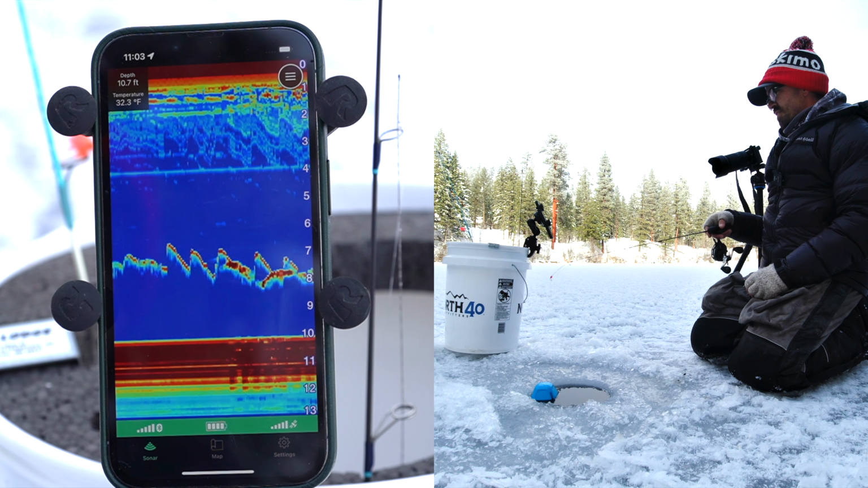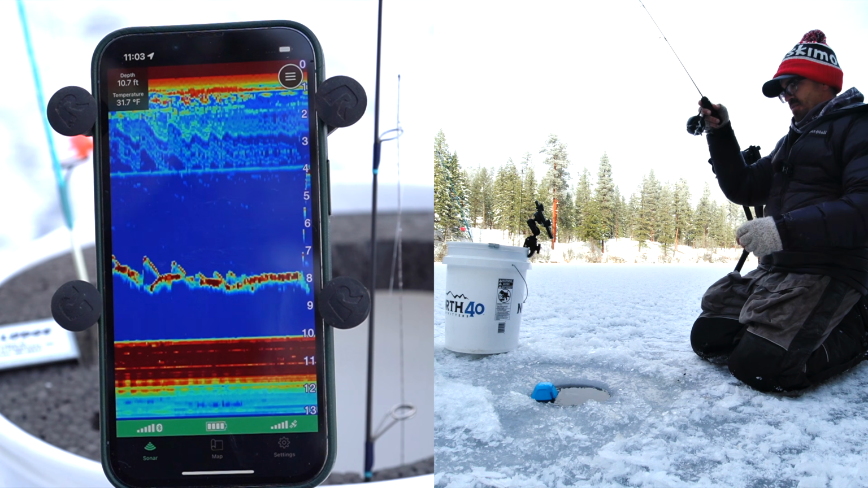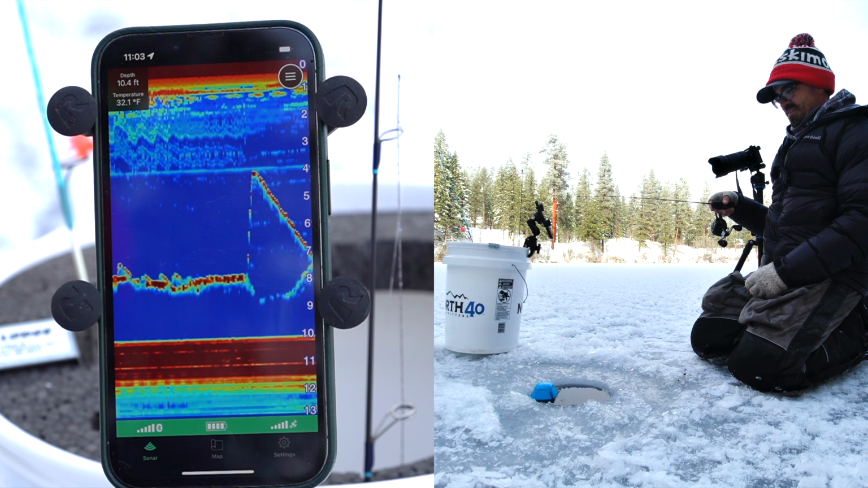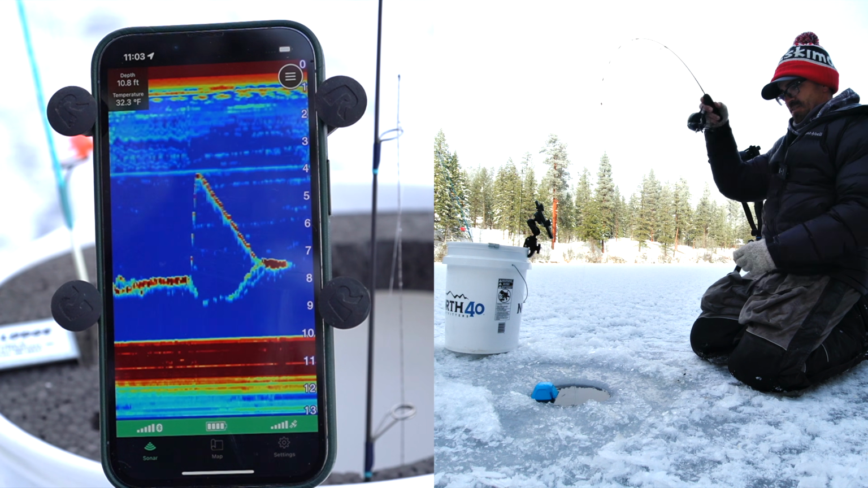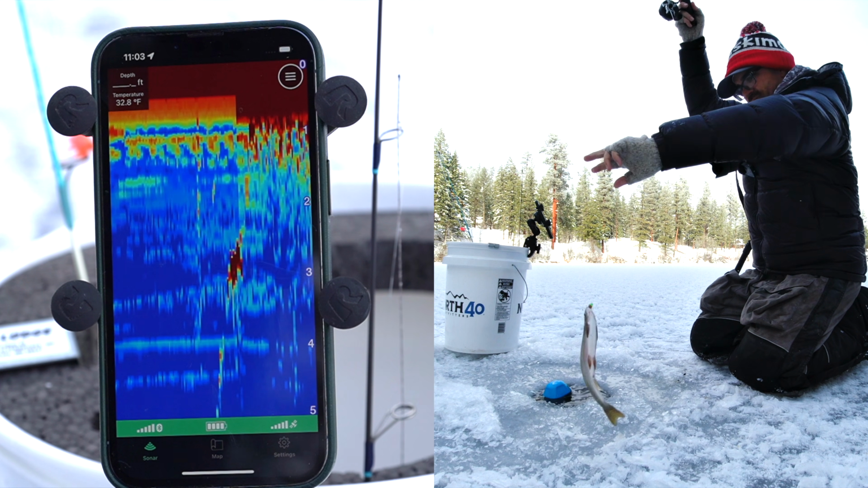Ooh, there's a fish. See it? Chasing it. Still there. Come on. Oh, I missed that bite. How did I miss that bite? That's crazy. Oh, he's coming back for it. There he is. Got him. Nice. That's a little cutthroat.